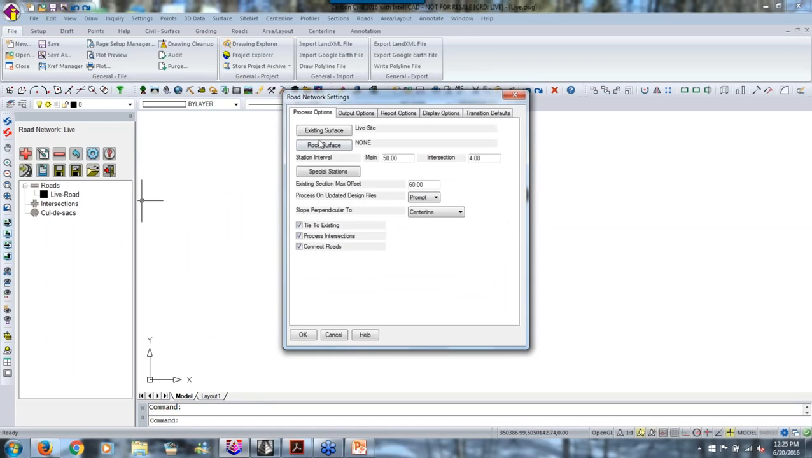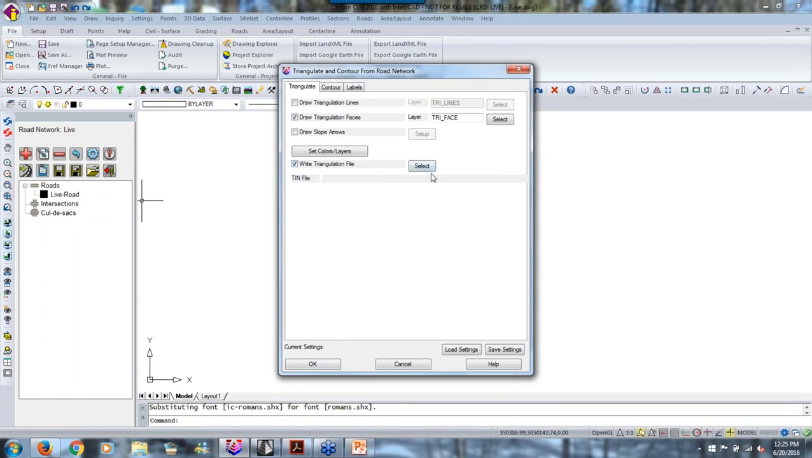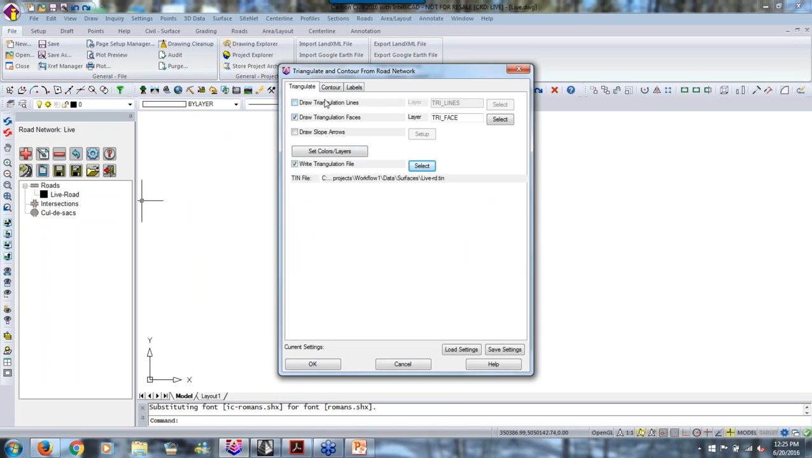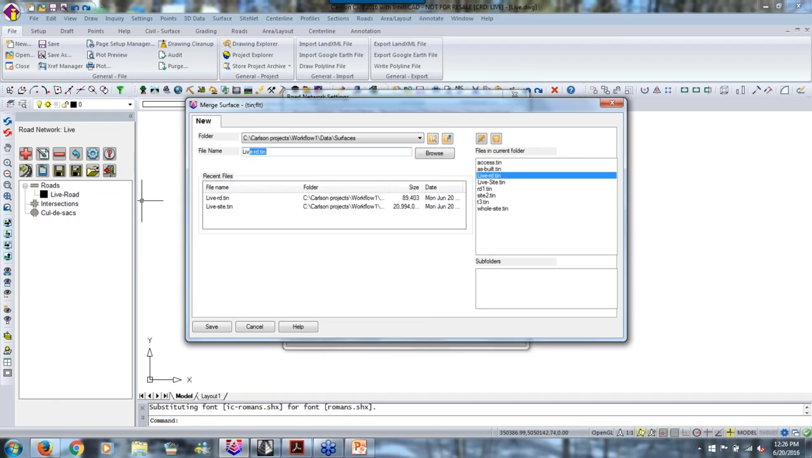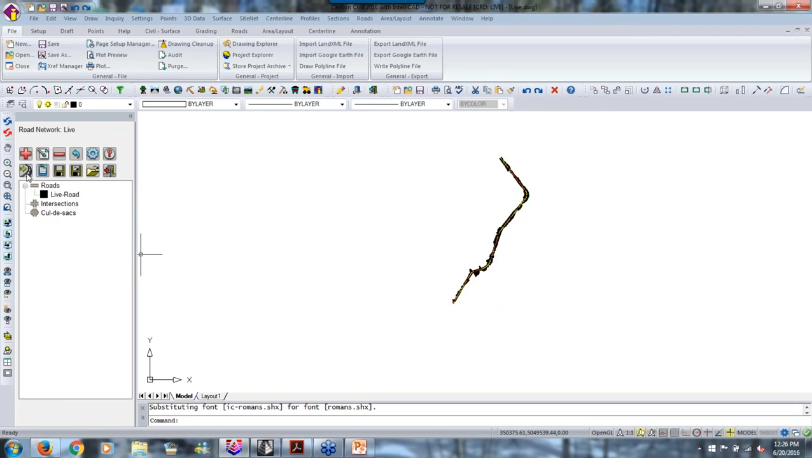But here are the settings that I skipped that I probably should go back to. For the triangulating contour, I wanted to make a surface of the road. I didn't give it a name. That's why it asked for a name. So we're going to use live road, and it's going to say you're going to overwrite it, and I'll replace it. Go yeah. Then this one is merge the road with the existing. It said none, so I'm going to say live final for this surface, which is the road fused in. Of course, I could output a surface if I want to go stake out the road. There's all kinds of cool stuff there too, but let's just reprocess this road.